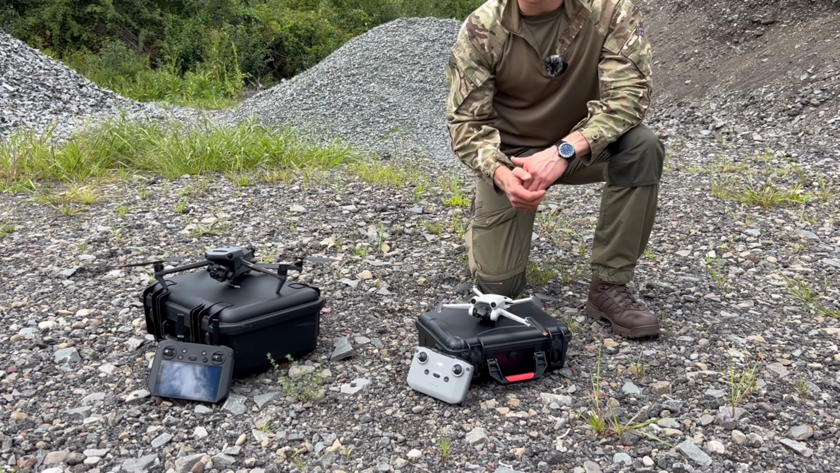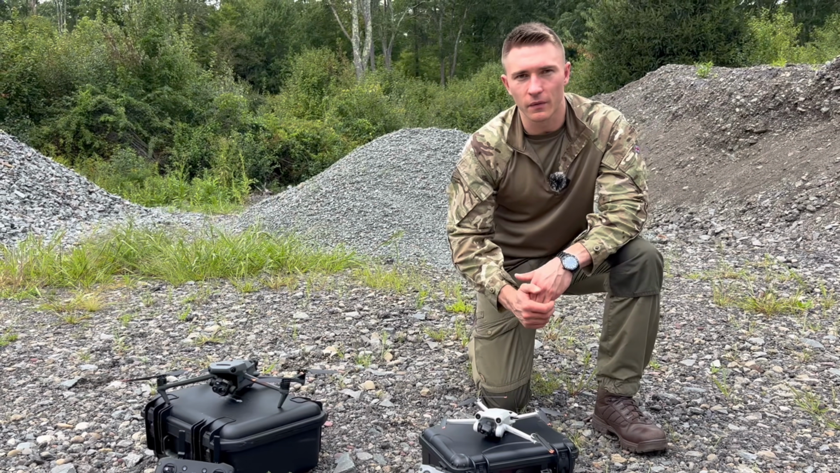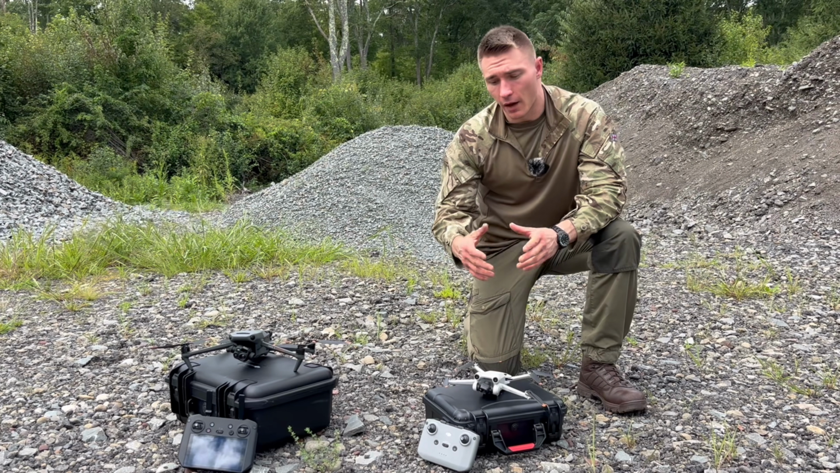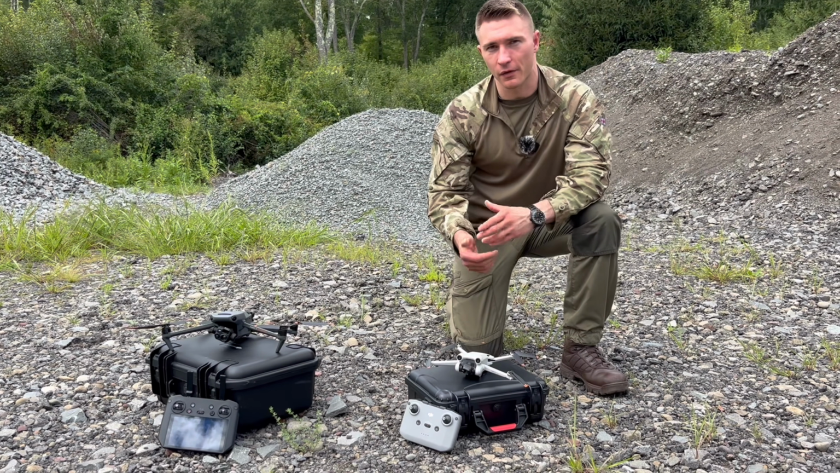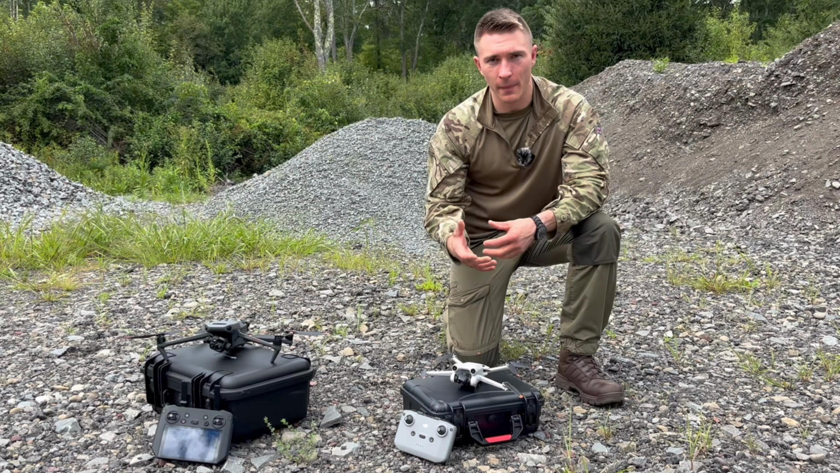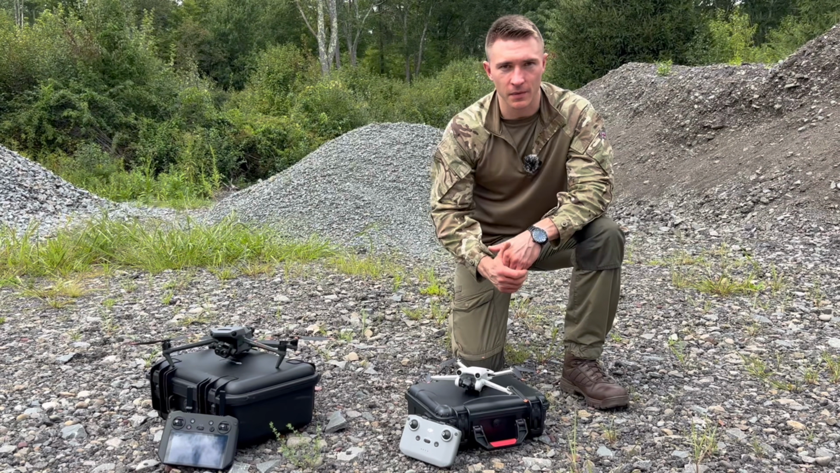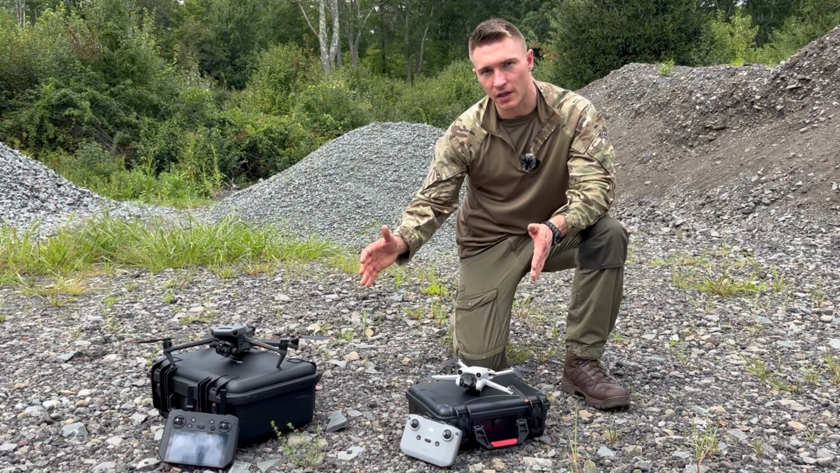Although it doesn't have the thermal, it is very good for either delivering a payload at short range or doing very small area reconnaissance. Now the cost of entry for this guy is going to be about $1,000 US. So this is a great option if you want to keep it in a patrol backpack or within a team, whereas this one is a far bigger investment, but again the capability difference is huge.